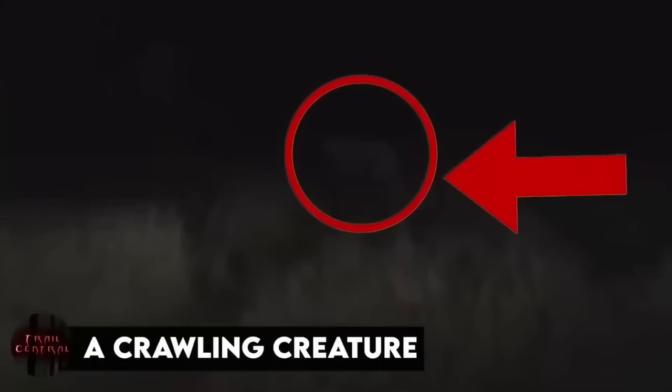A crawling creature. This video literally has everyone spooking out as they see a weird glowing creature in the middle of nowhere at night crawling on the ground. Some call it the rake, while others think it's just some unknown animal. But the ones who happened to record it said it looked similar to a human, but was not a human at all. So then what was it? I guess we'll never know.